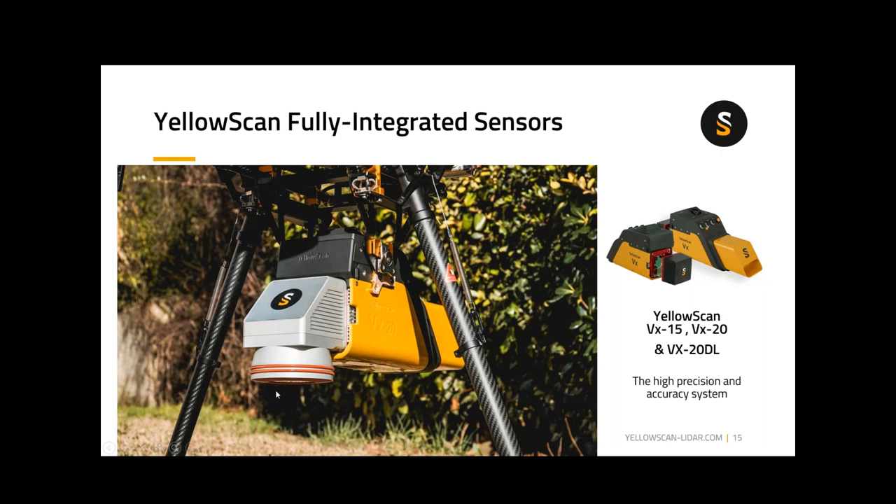A special circular filtering takes the entirety of the 100,000 pulses per second that would normally be spinning 360 degrees around the device, and concentrates them in a circular pattern directly downward into a 46-degree field of view. Very much targeted towards corridor type mapping exercises.